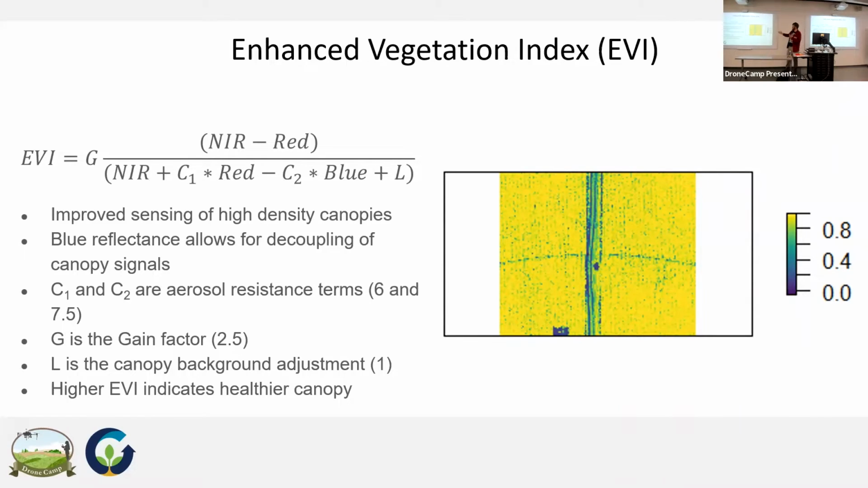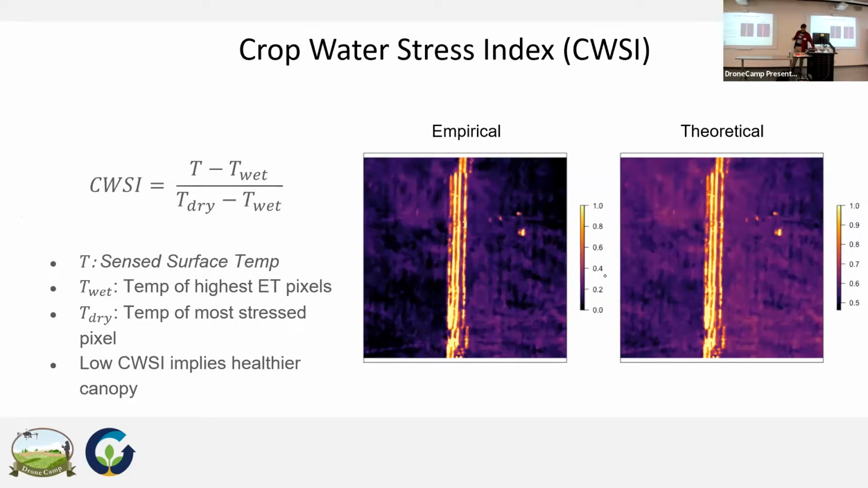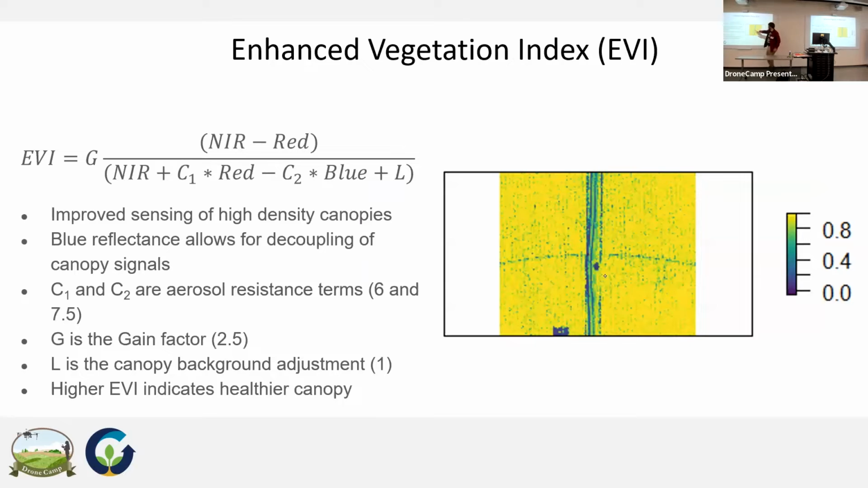I should take a moment to explain some of the imagery here. This is over some potato data from Wisconsin. You can see this middle area right here is a field road. This is a bare soil area. So these are more stressed because there's no plants there, or even the ones on the edges here are becoming more stressed because they're right next to the road. And this is the center pivot track going around here, where everything's getting stomped on by the center pivot. So not happy plants there.